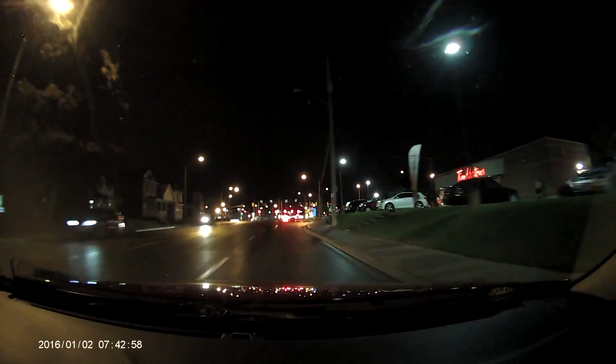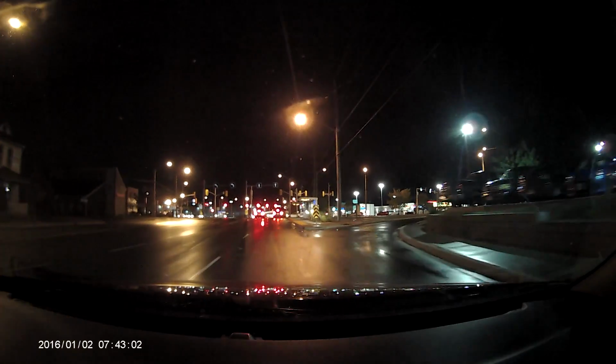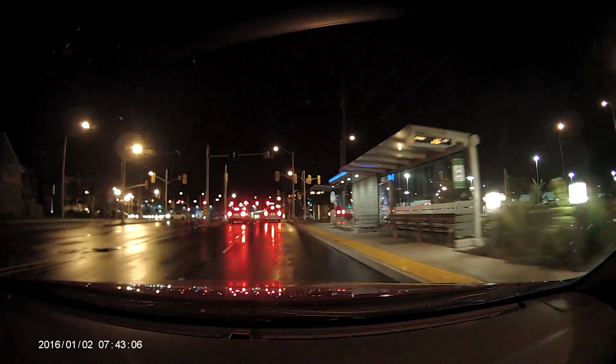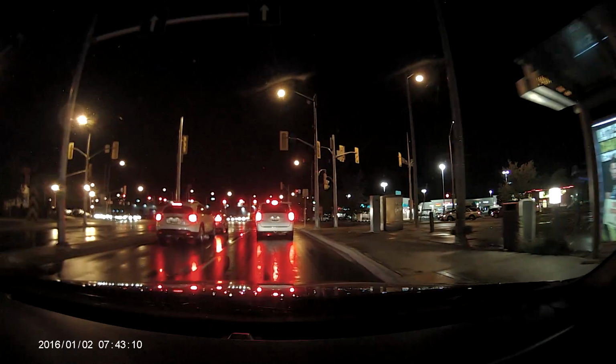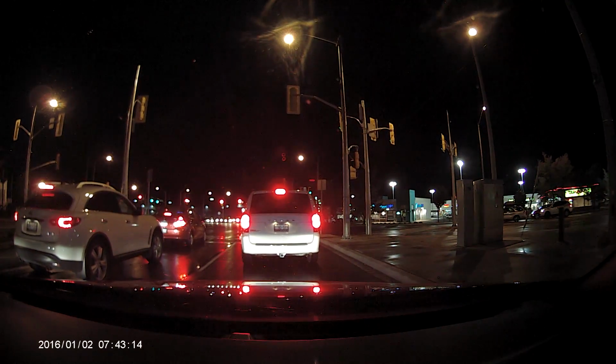So when there is some light on the street, on the road, it doesn't have that night vision mode on, but when it's really dark, that mode turns on. So we'll go back onto some darker streets after a while and we'll check that out once again.